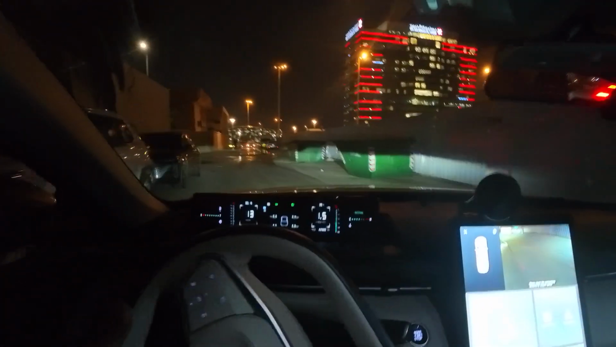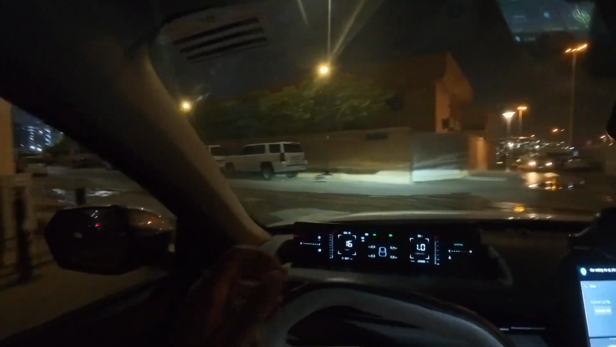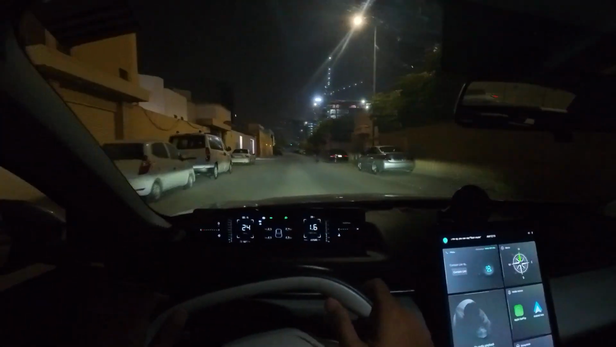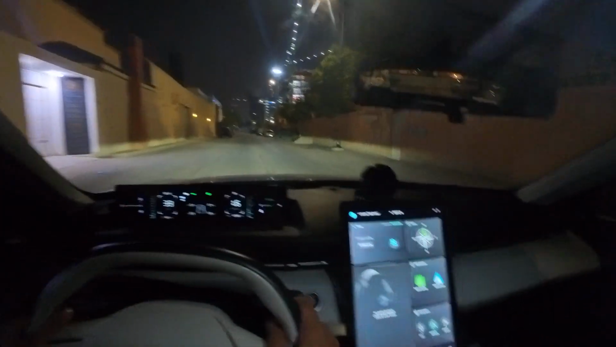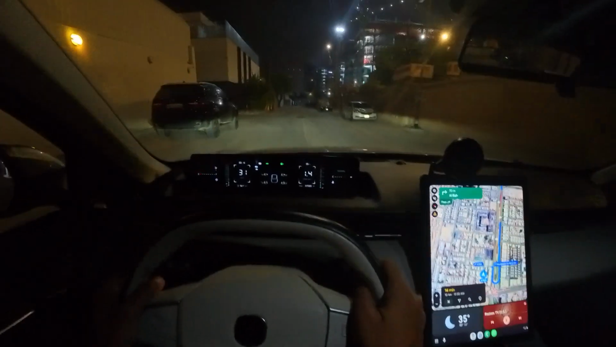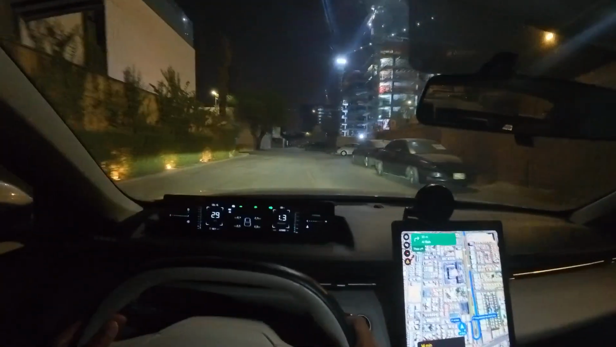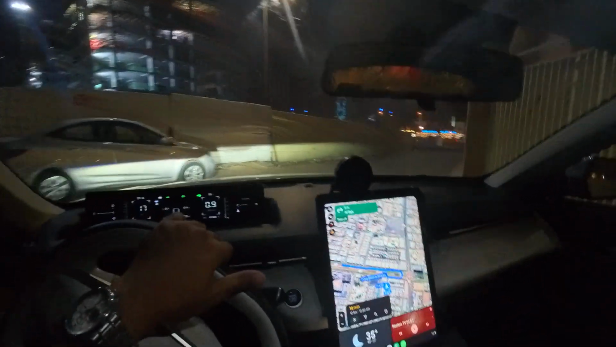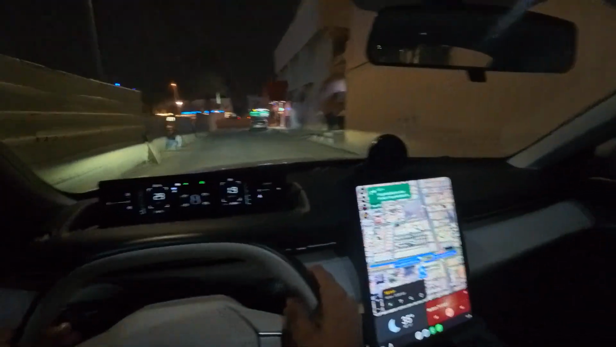For those watching this video on Instagram or TikTok, this is what the camera actually looks like recording this. So I'm taking this POV video. There's a little bit of inconvenience, like putting on the cap with the camera for the first time, but the scenes are very interesting.